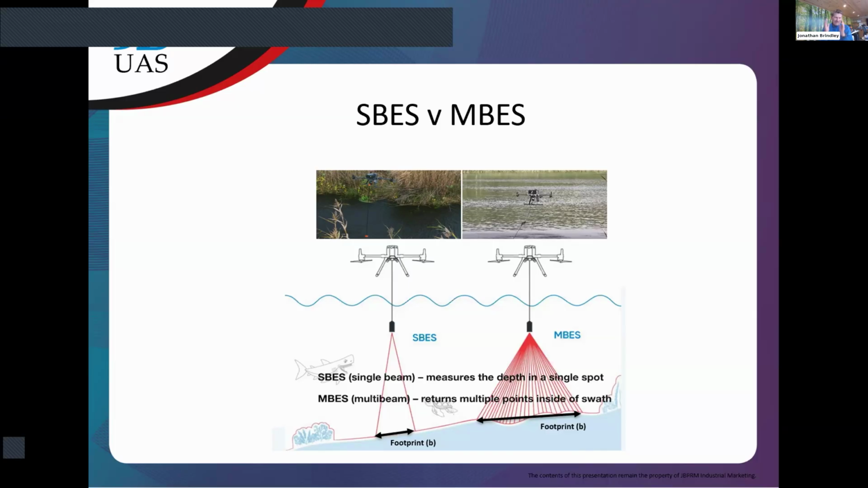You can see on the picture in front of you, you have a set footprint, and it will average the reading between those two points. So you get one reading, averaged across what it sees in that footprint.